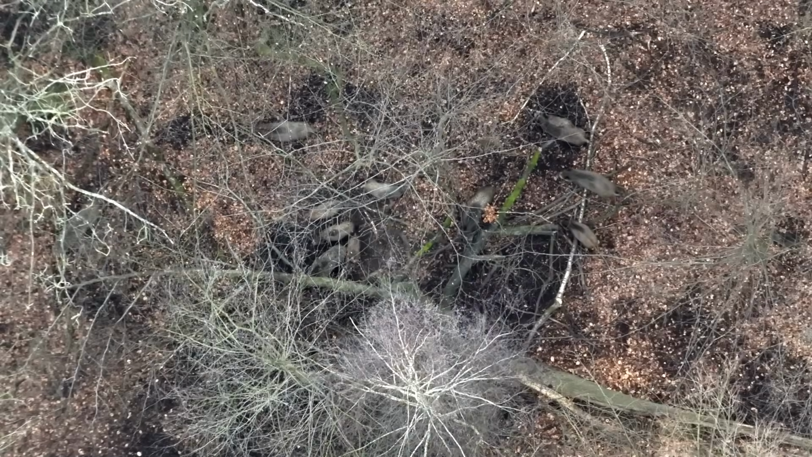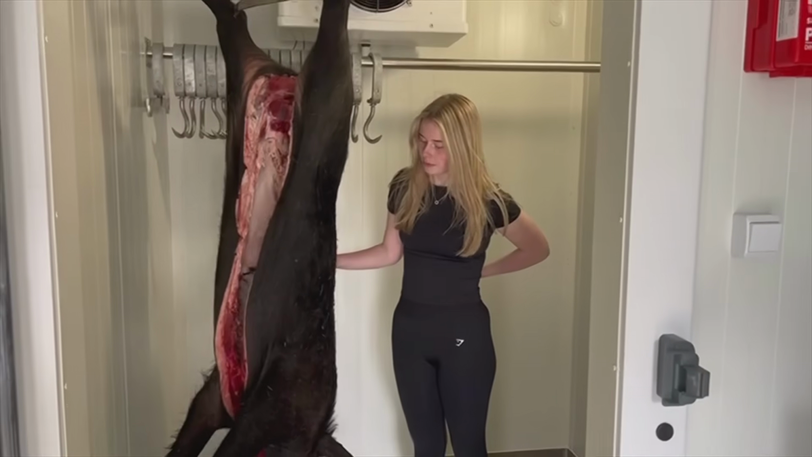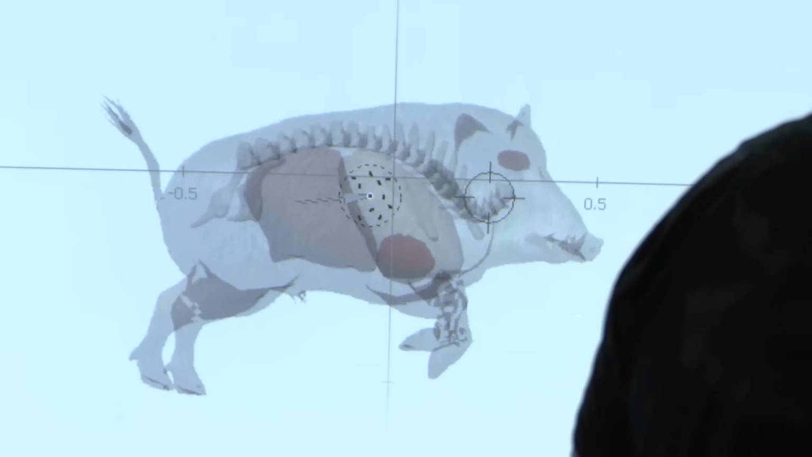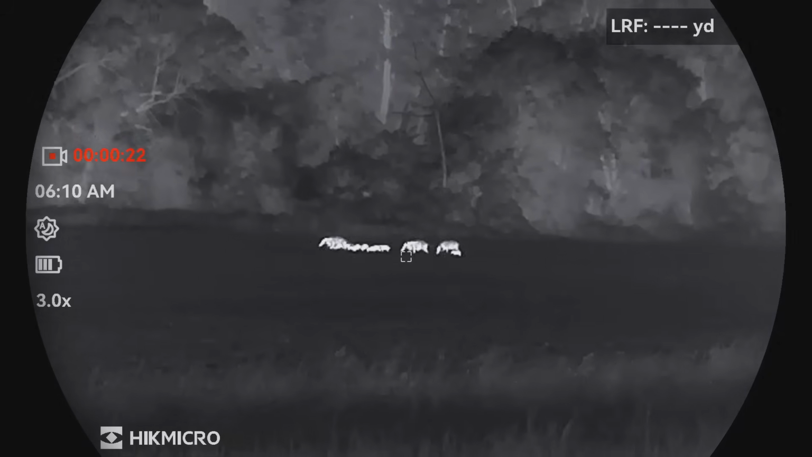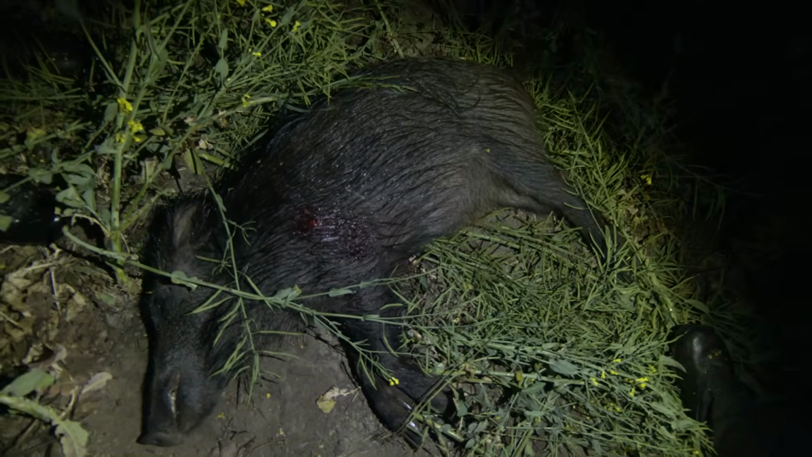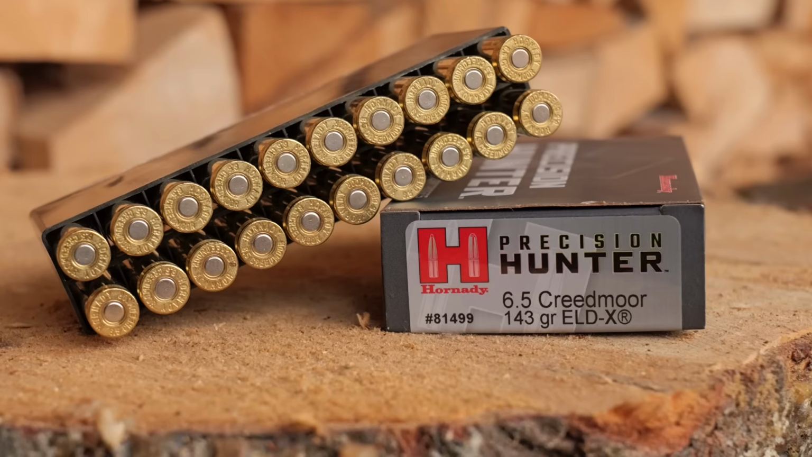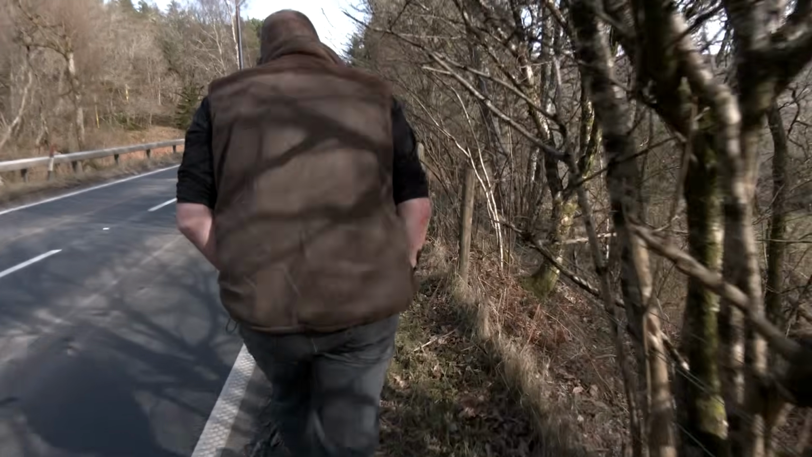Evidence from the air, on the ground and in Niall's chiller suggests Scotland is about to start feeling the full force of a feral pig population explosion. They are hugely fecund, they're incredibly destructive in an agricultural setting, they will have an impact on our pig industry, and for political reasons, maybe I don't fully understand it, we're not addressing it.